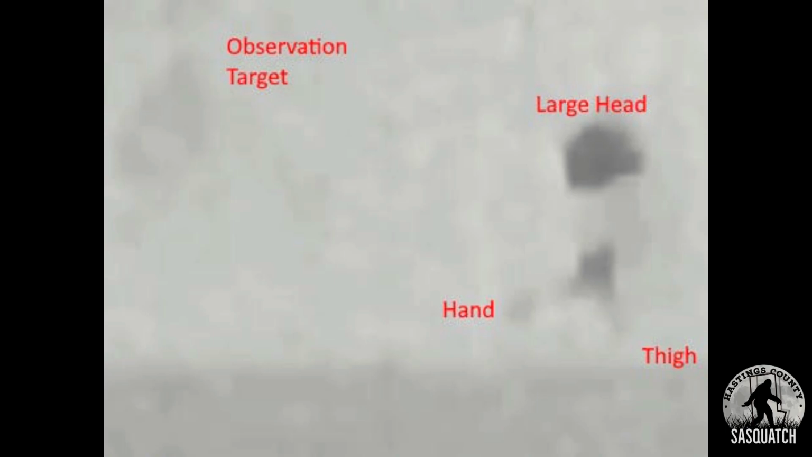Our observation target, you can pick out the eyes and the thigh, and we'll run it through again. I think this is just the stock footage. I think we sped this thing up a little bit so you can catch some of the movement of that one eye shine target in the foreground. Flipping through the palettes. What do you guys make out of it?